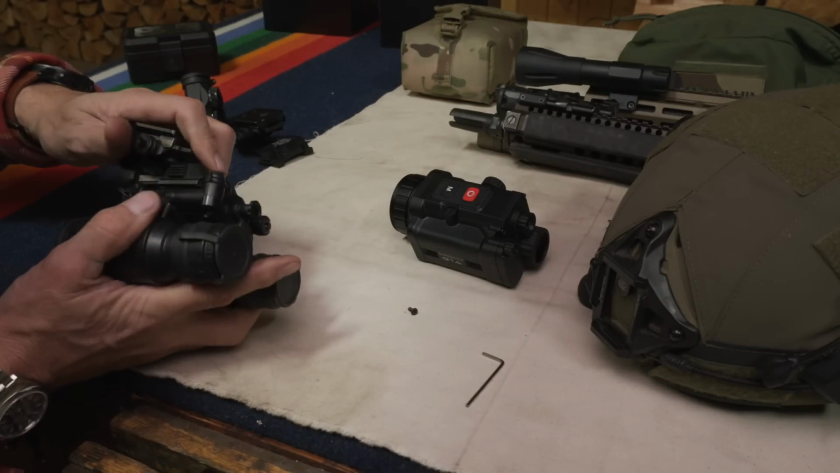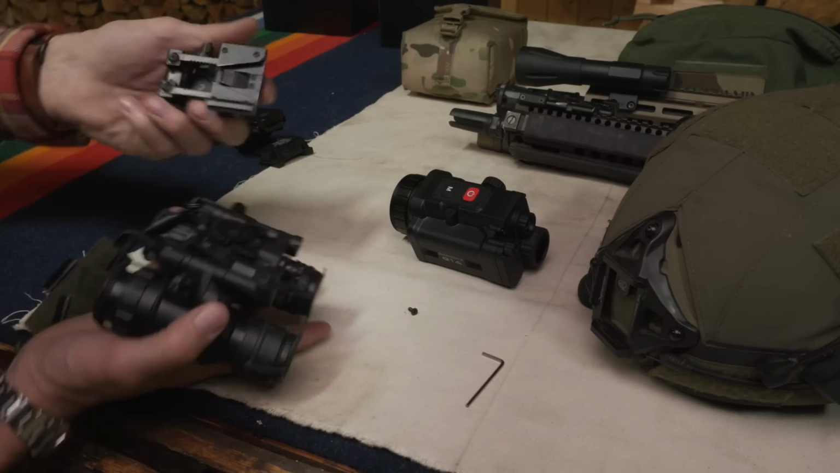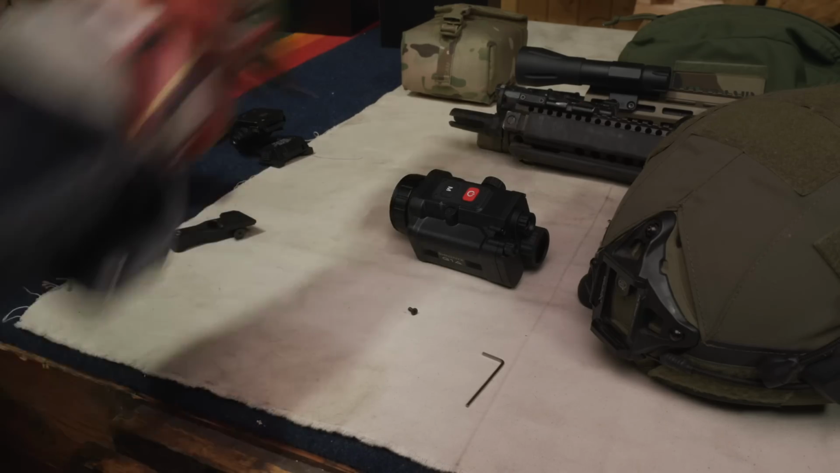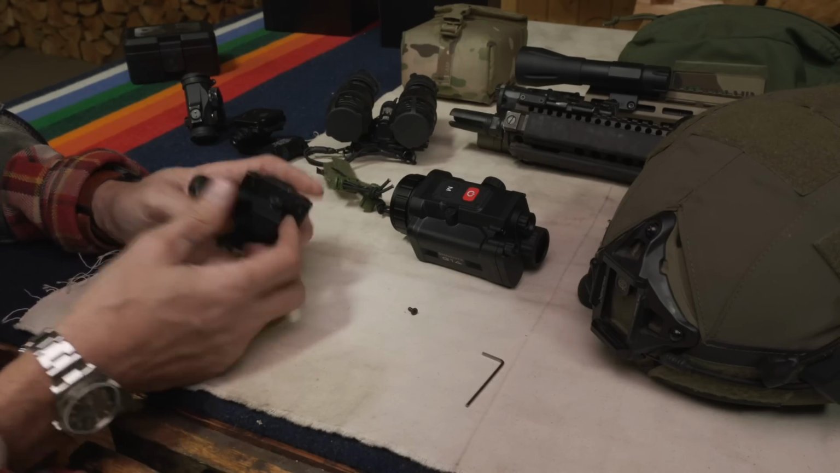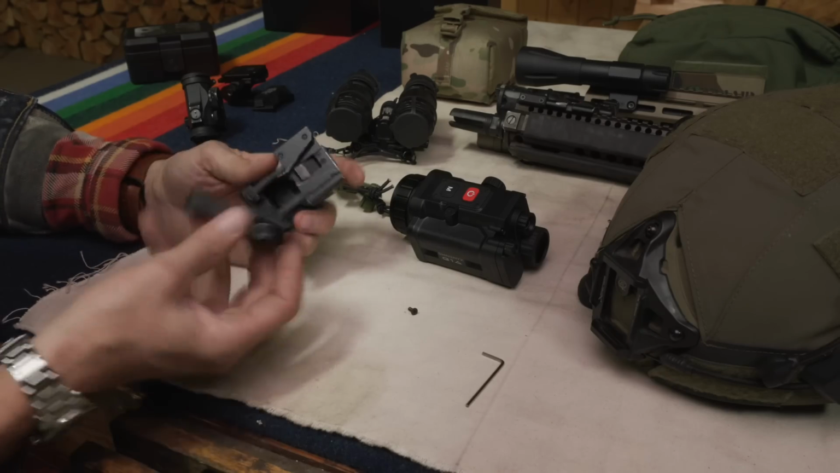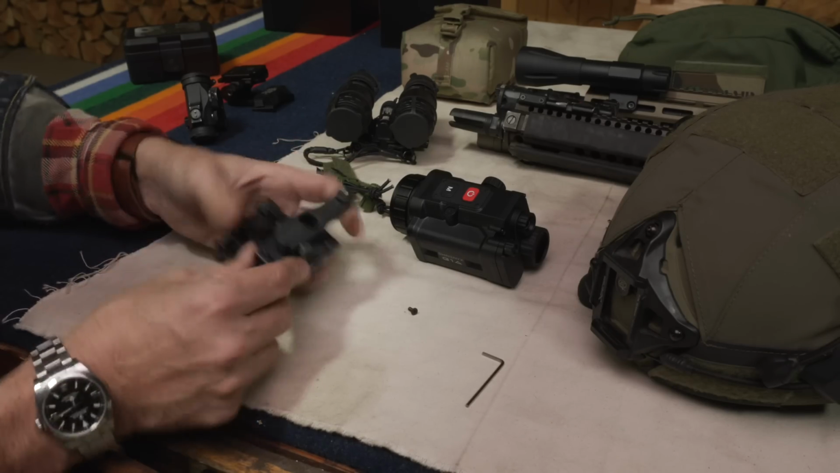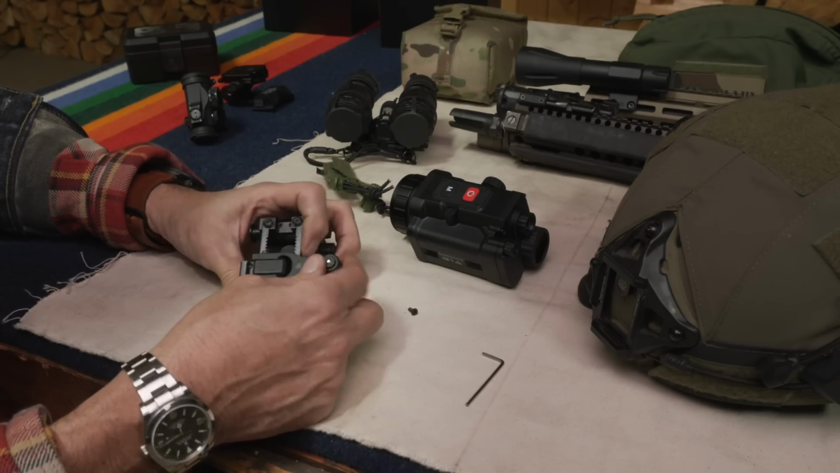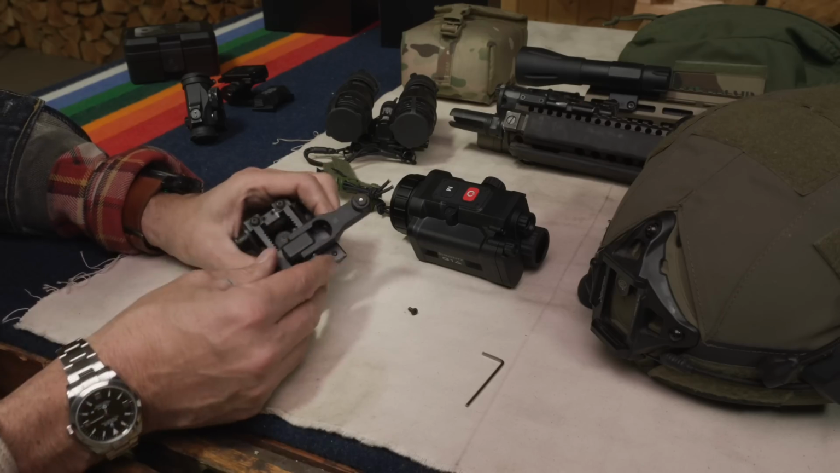Try this one. Yeah, hear that click? Where that pawl locks in there so it won't come out. Maybe it's that mount. Oh yeah, it's the mount. It's the problem, not this. Because this one here, it might be that it's new. That clicks in perfectly. There's an adjustment screw here to move this a little bit, I'm guessing to the left and the right, depending on your ocular width.